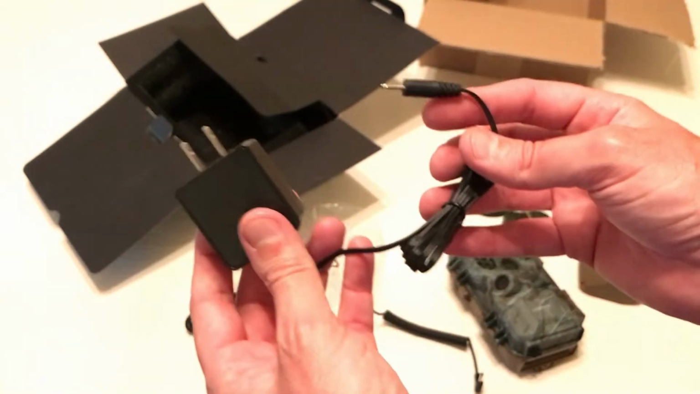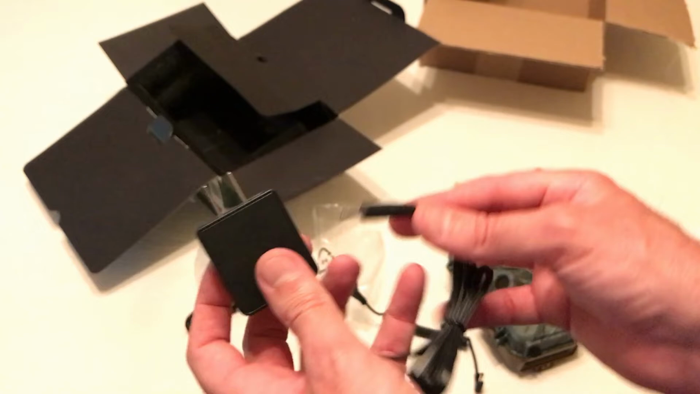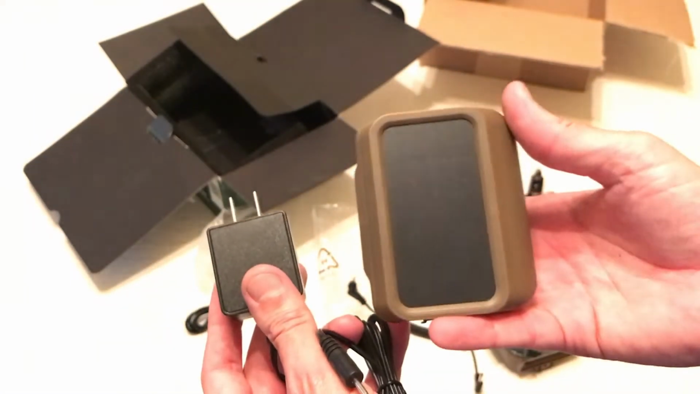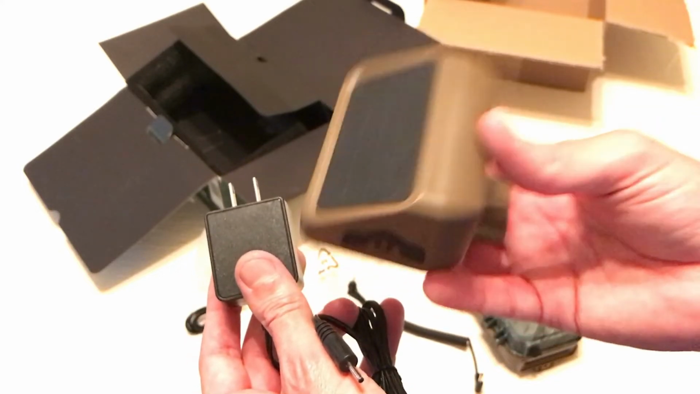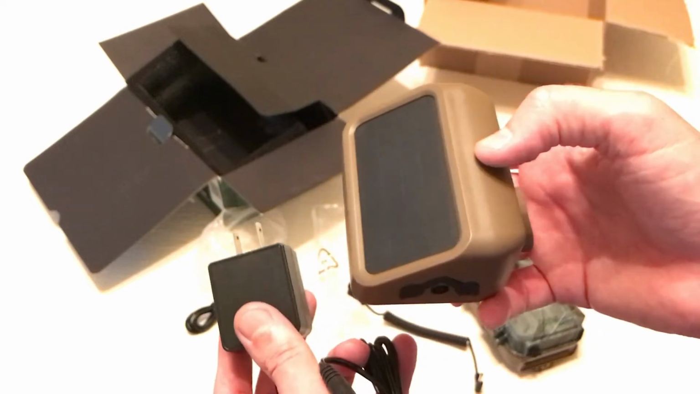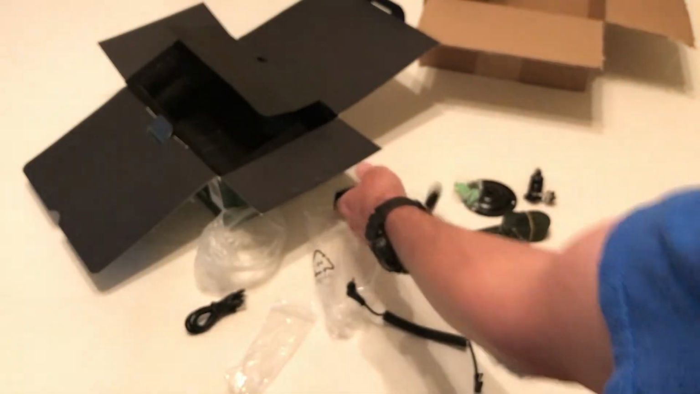So we've got two different charge cords here. Now this first one is going to be your AC cord. What you're going to use this for is to plug it into your solar panel and charge the solar panel. As with most solar panels, you're going to have to plug it in, get it fully charged, and then when you put it outside, the sun will keep it charged and keep the camera going. That's what this cable is going to be for.